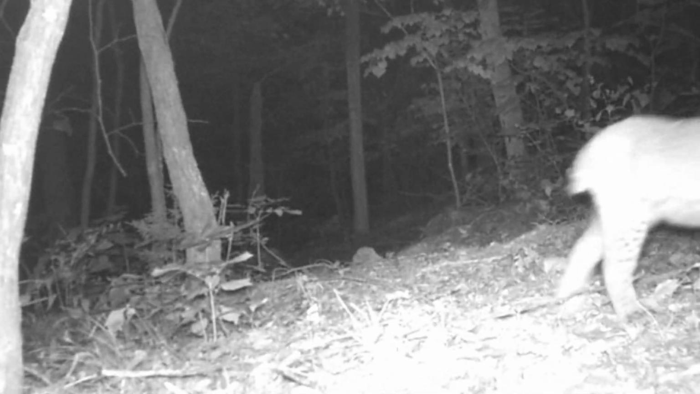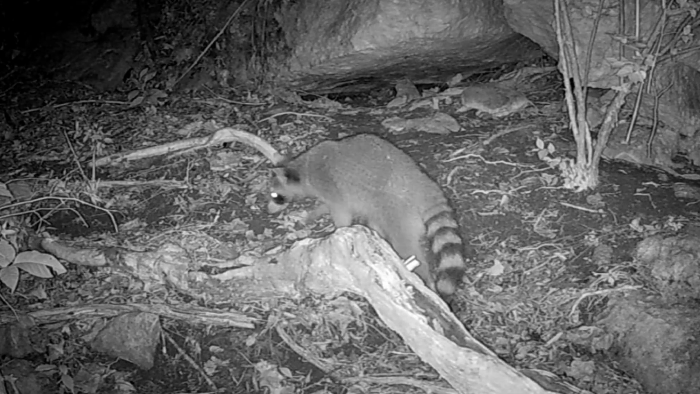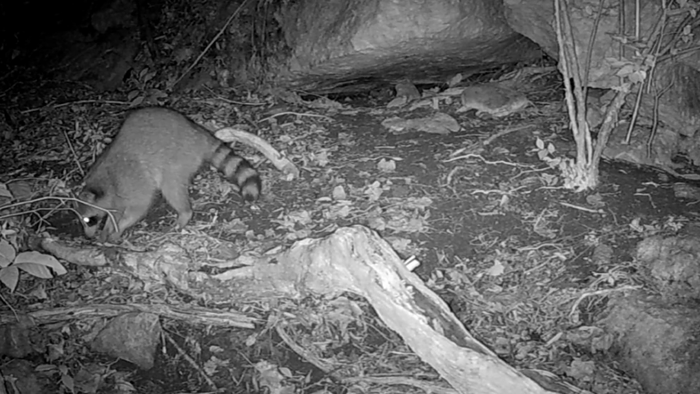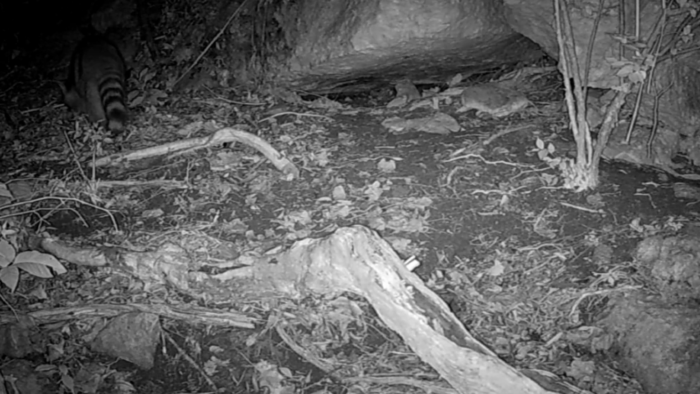And there's a bobcat coming up the trail, easing through. A rare glimpse of that. Back at the rock, the old coons still prowling around. This is their favorite place to check out every night.